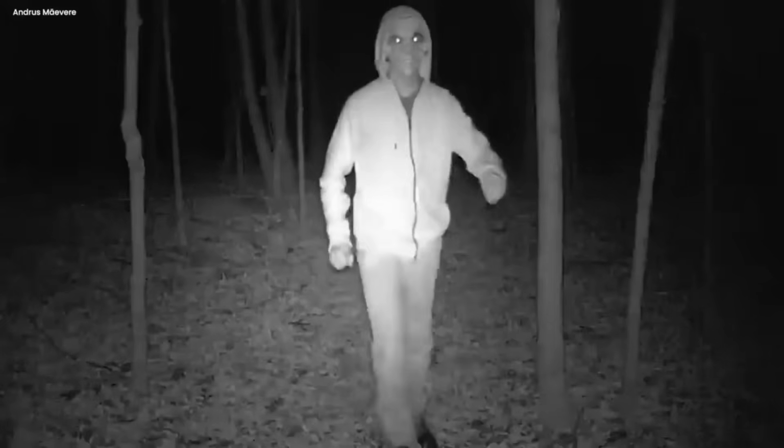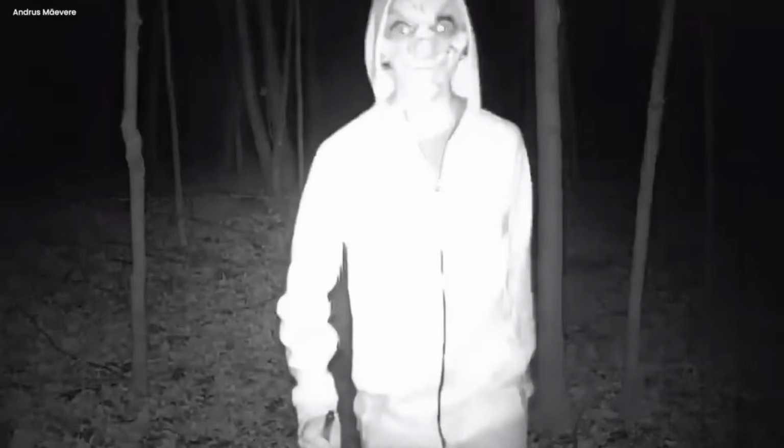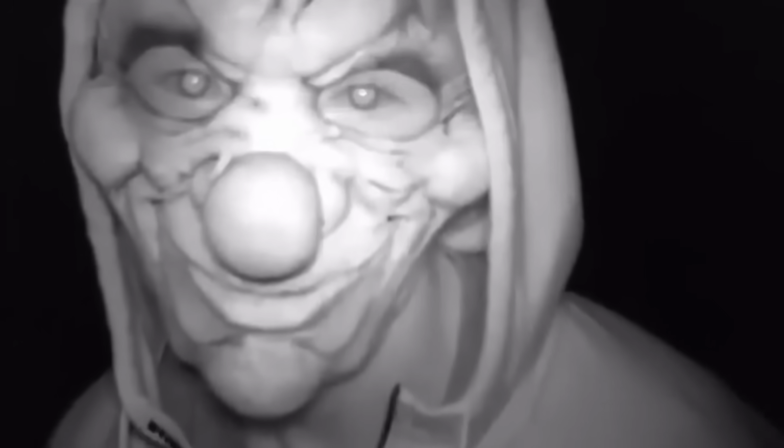The unexplained nature of this odd encounter left everyone confused. In the midst of the dark forest at midnight, the clown's appearance created a genuinely eerie and unsettling atmosphere, prompting numerous unanswered questions.